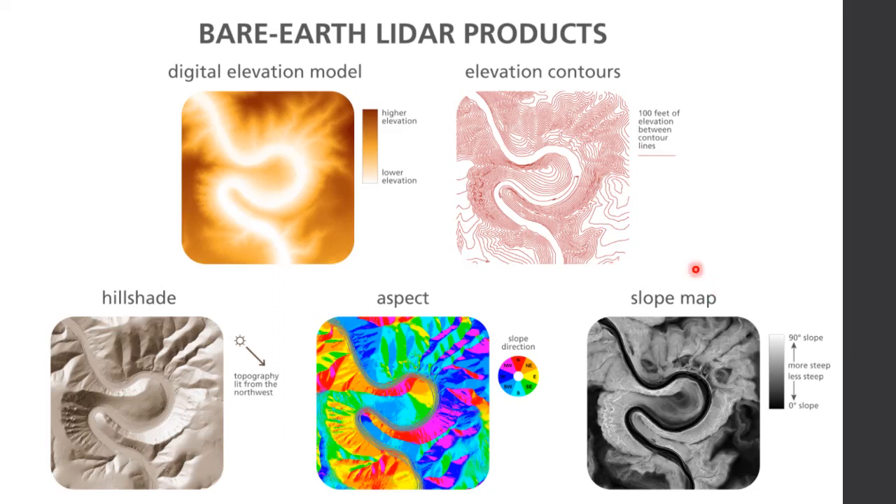I also use quite a bit slope maps. So in this case, the slope, the lighter colors are steep slope and the darker colors are less steep. If you then invert those colors, you can create something that's called a slope shade map, and I'll show you several examples of that later on. And then sometimes, I would say least often, I would use an aspect map, which shows difference in slope direction.